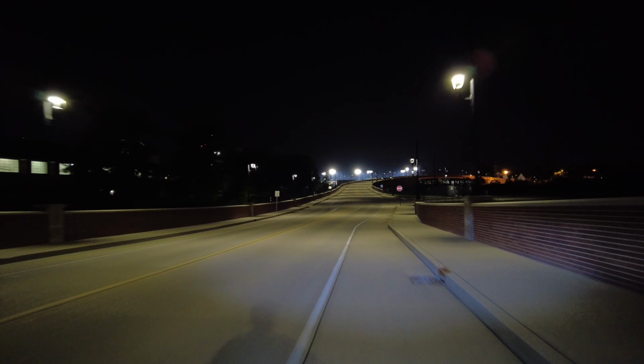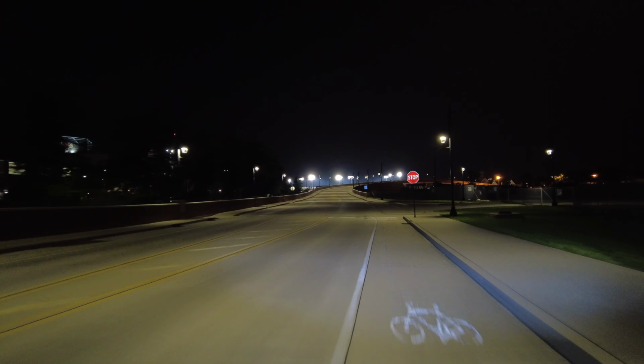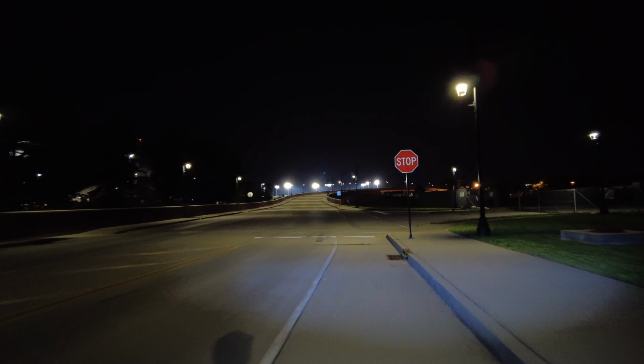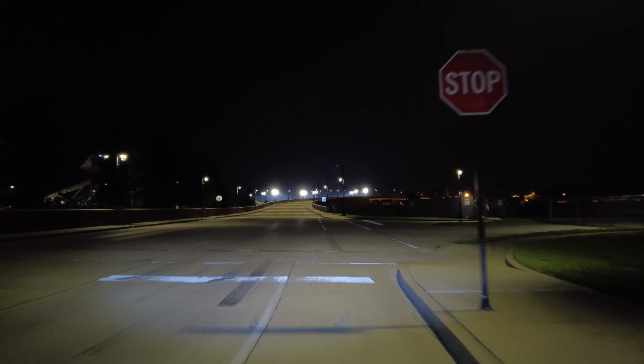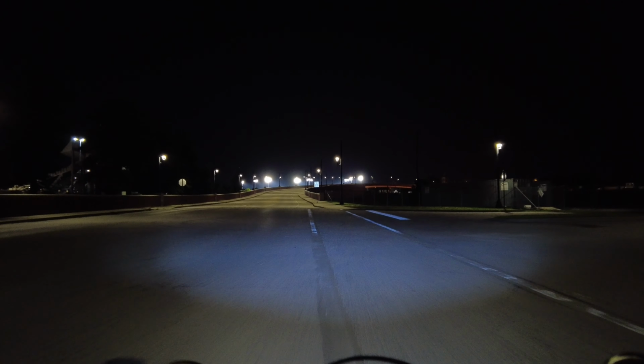And I assume this street saw some pretty heavy use in recent times. This is pretty close to Churchill Downs, where the Kentucky Derby is held. And that was just held a couple of days ago.